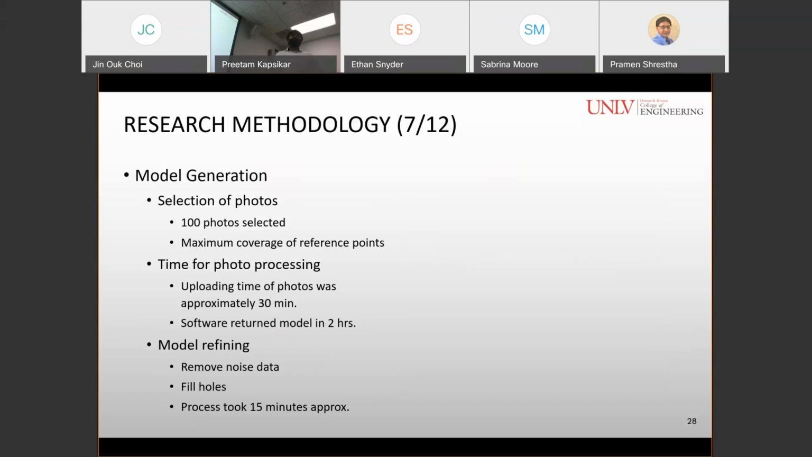The uploading time of photos was approximately 30 minutes, and the software returned the model in 2 hours. For the model refining process, after the software returned the point cloud model, noise data was removed, and the holes in the point clouds were filled, and this process took approximately 15 minutes.